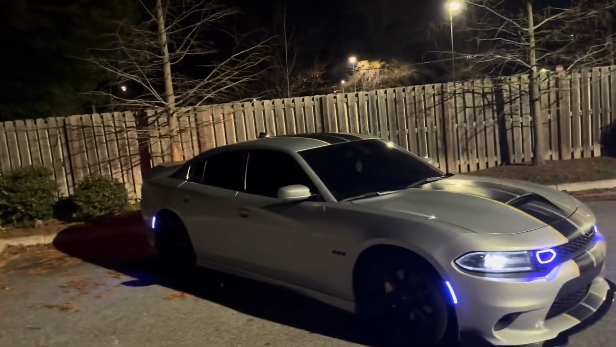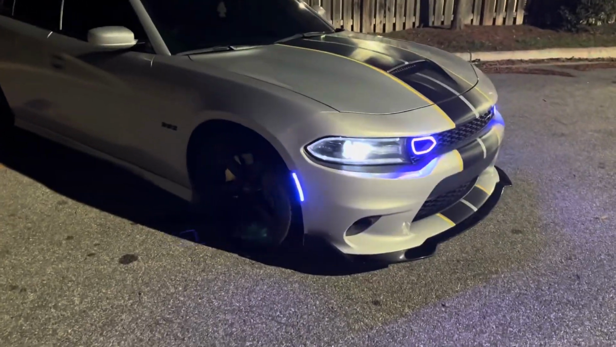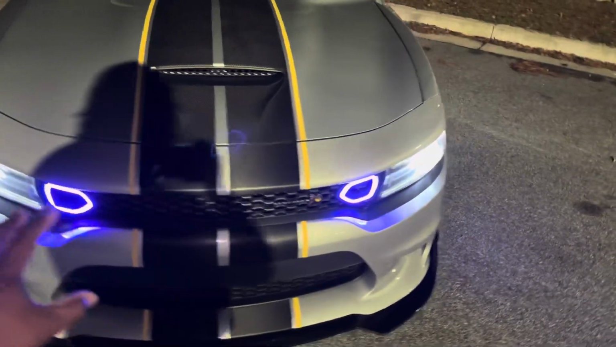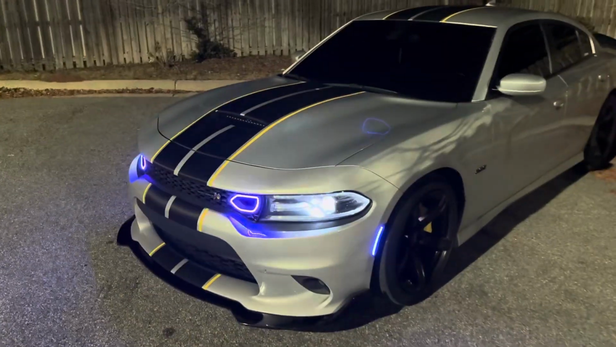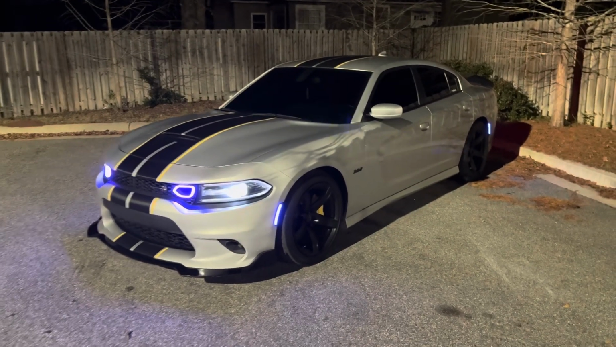But yeah, man, I just wanted to show y'all the outside view real quick. I got the light going. They're really a dark purple. They look blue on camera, but they're real dark purple in person, and they look so hard. But y'all see what's going on. Big live, you know what I'm saying?